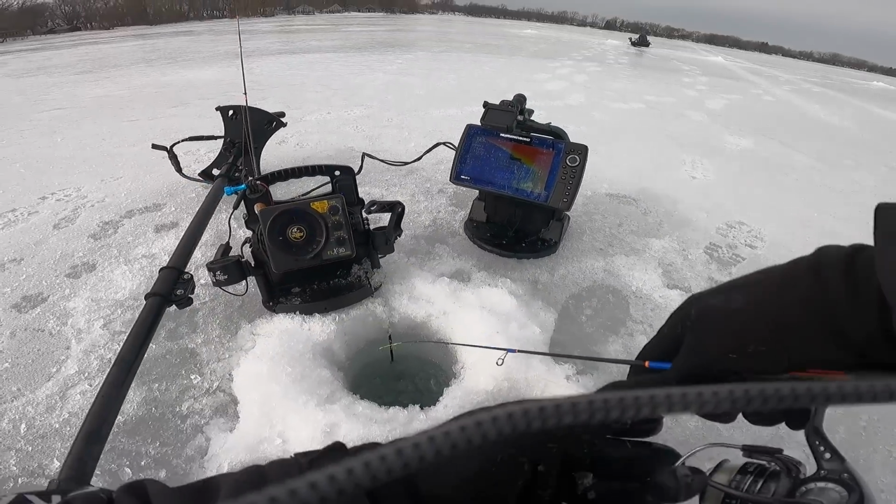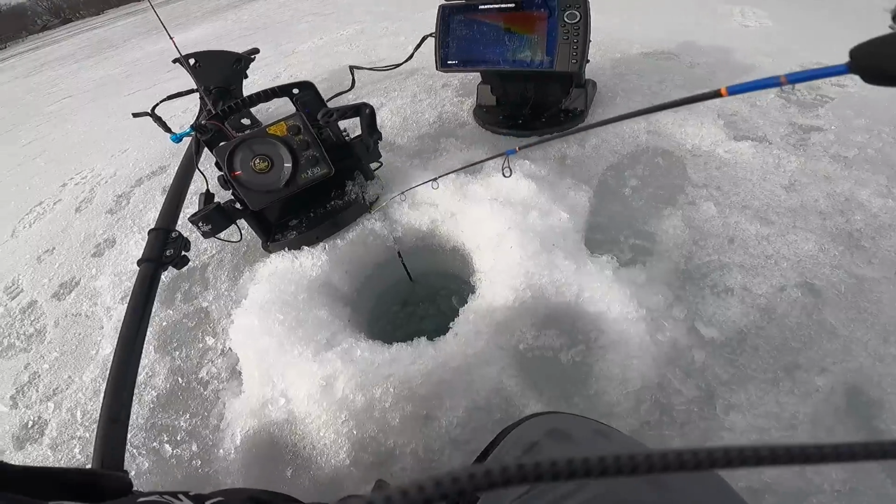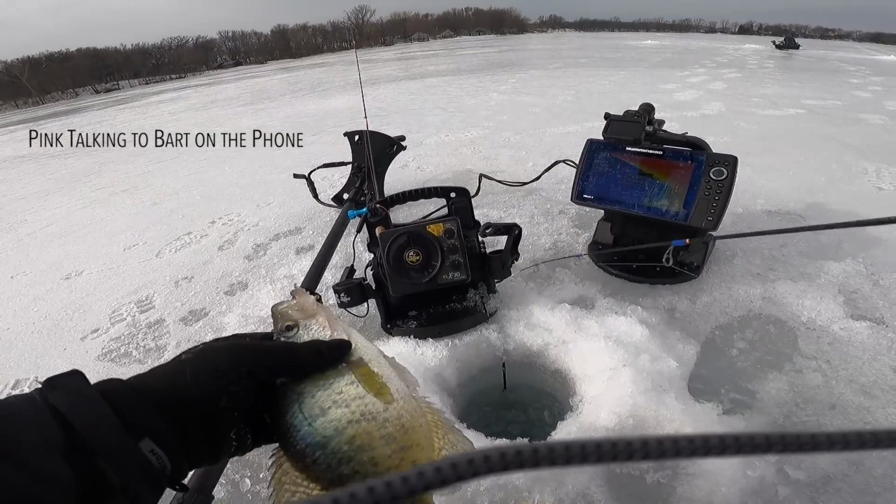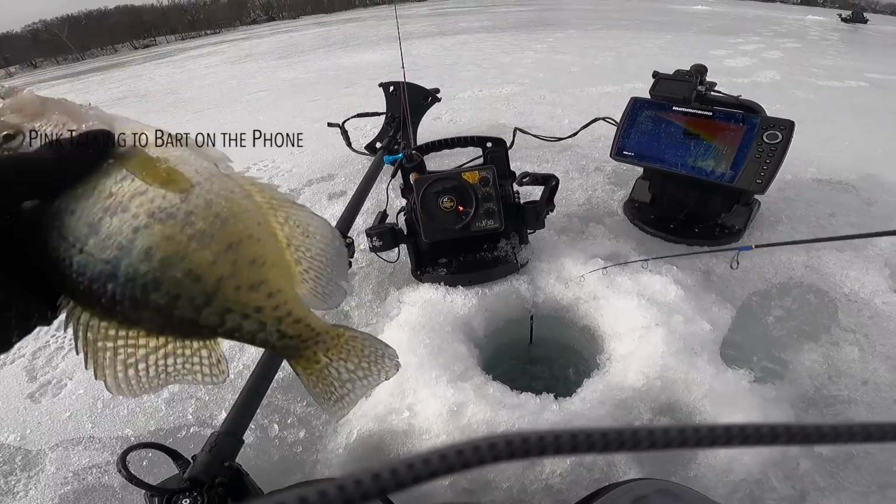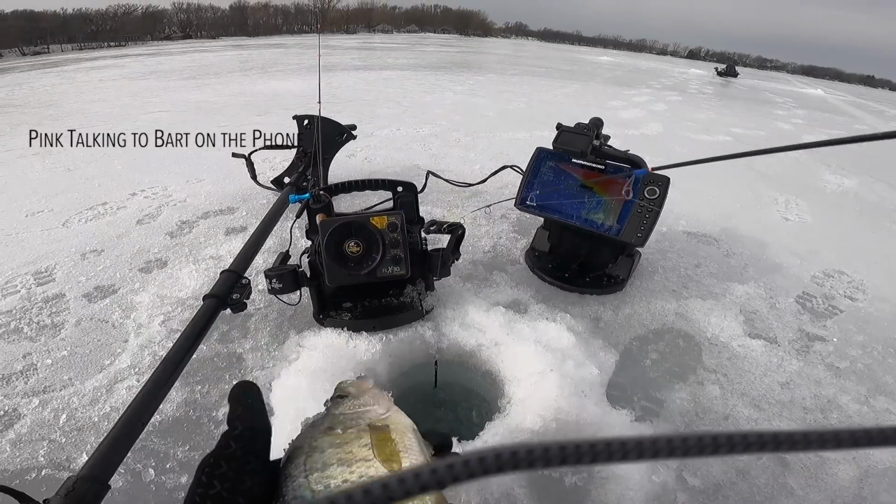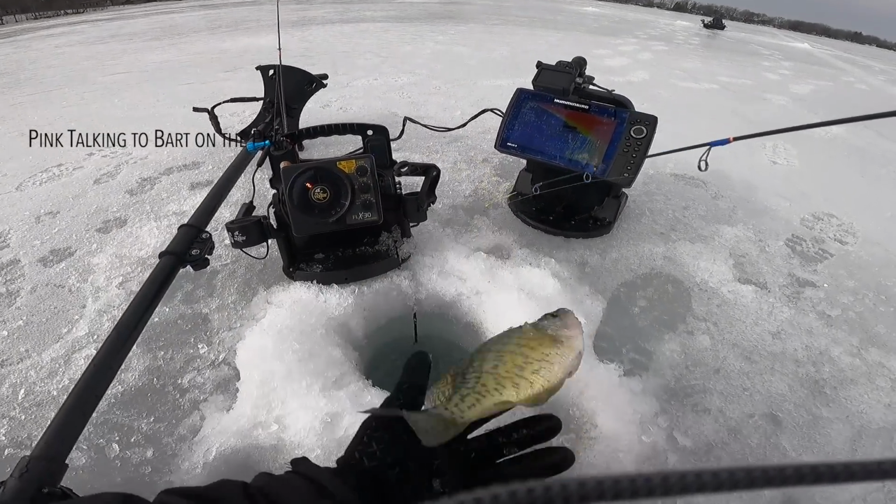Let's get back down. It's not big, but it's like 11. But it's a white, and there's a group in there. And this was the smallest. Yeah, the marks are cool. By itself, not much. There's a nice white crappie.